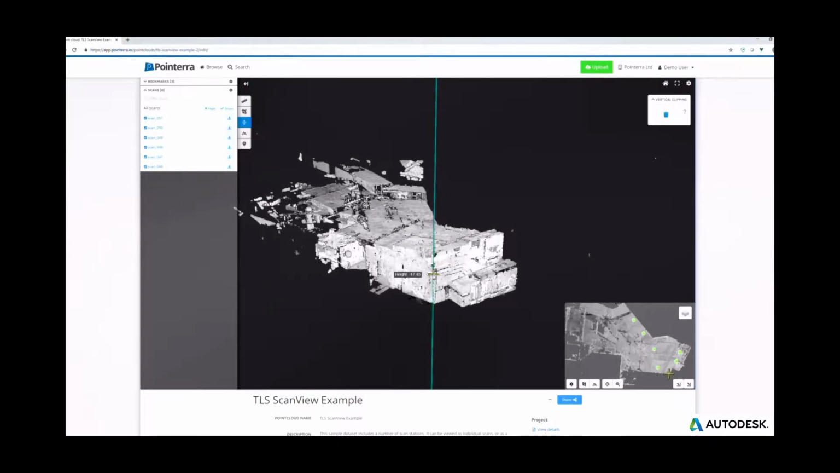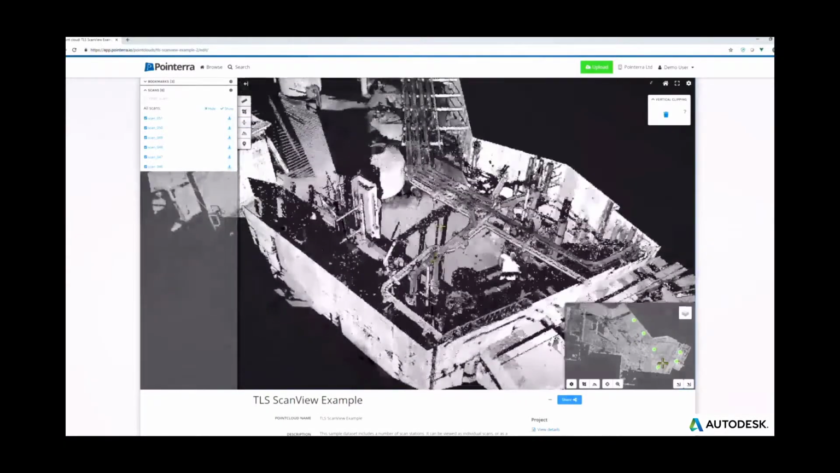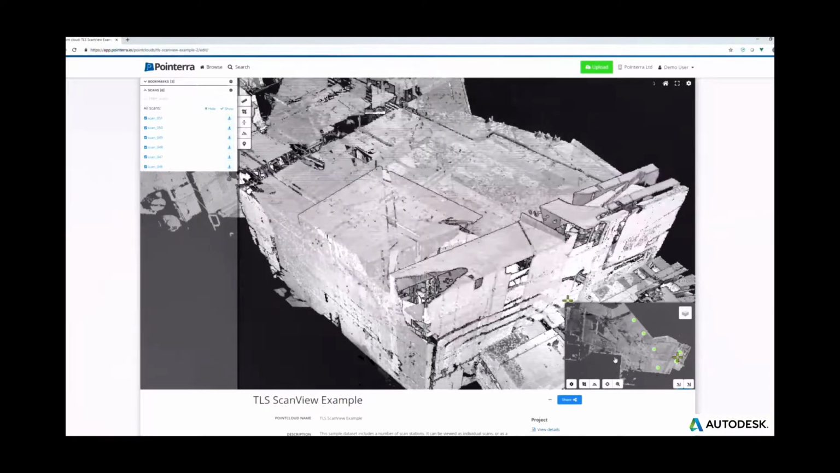So directly in the web portal, you can go directly from the RGB or the scan location straight into the point cloud. You can vertically and horizontally crop, measure within the data sets, all done in a web browser. And you can also pick points on the 2D plan and do a cross-sectional view.